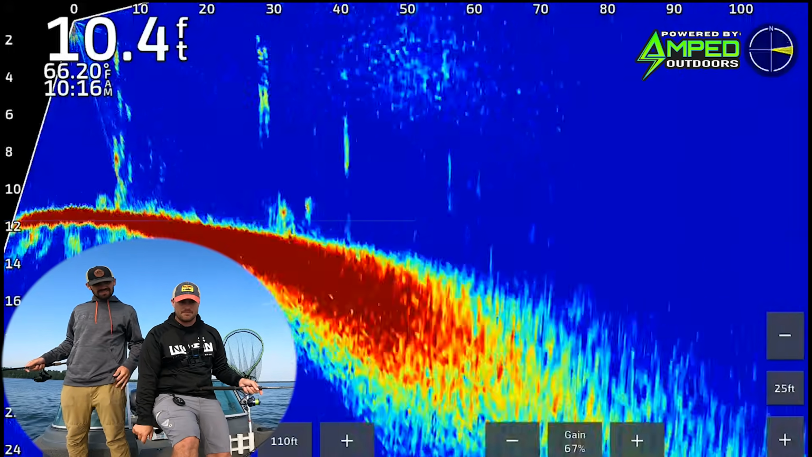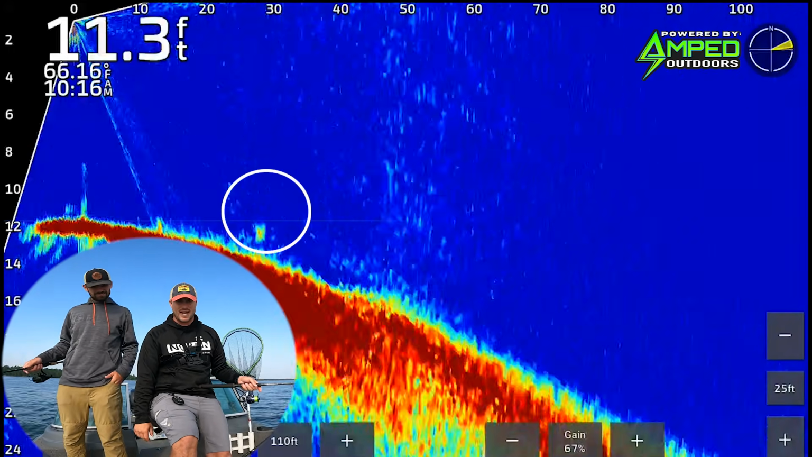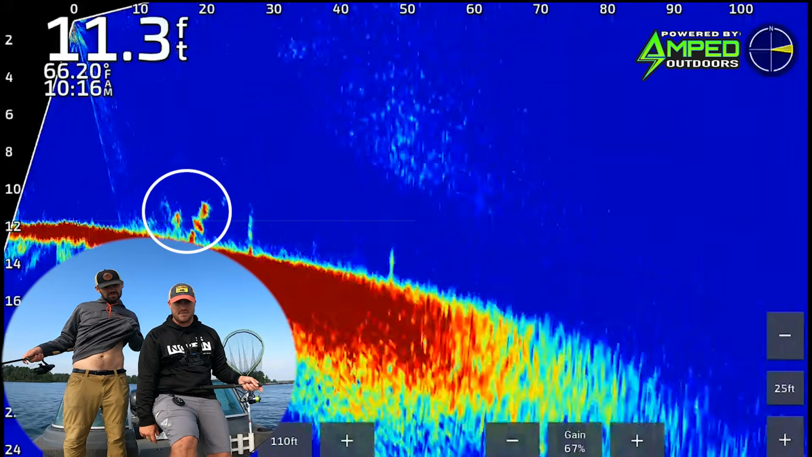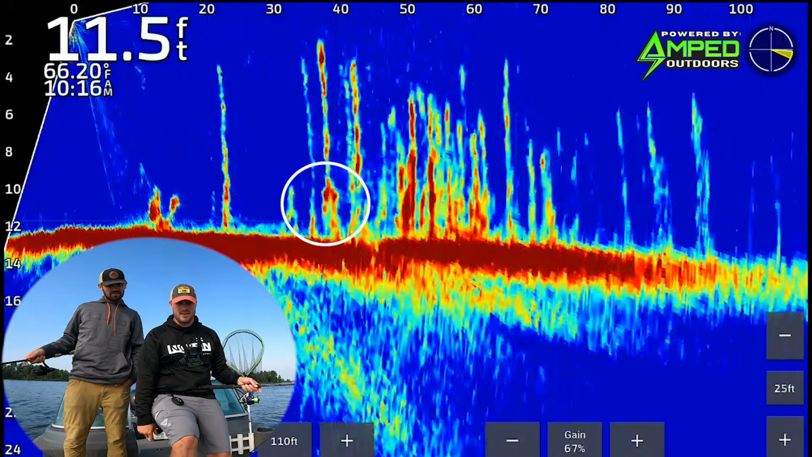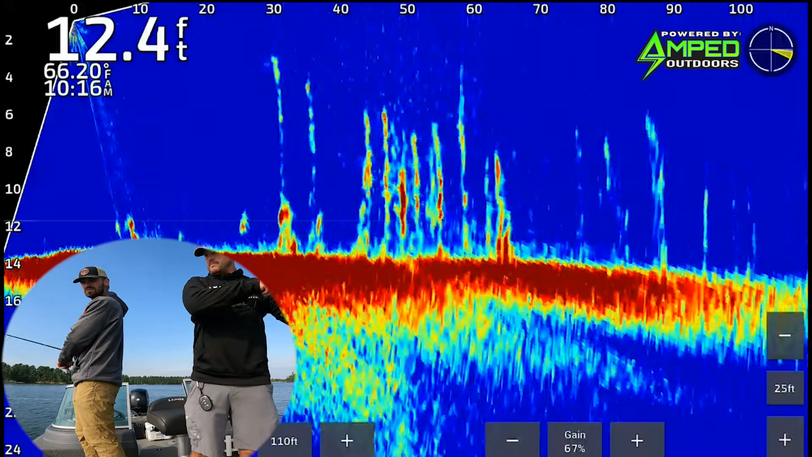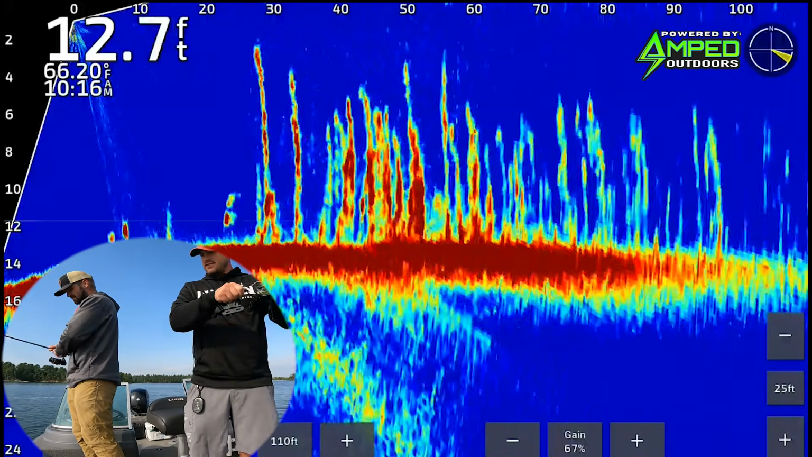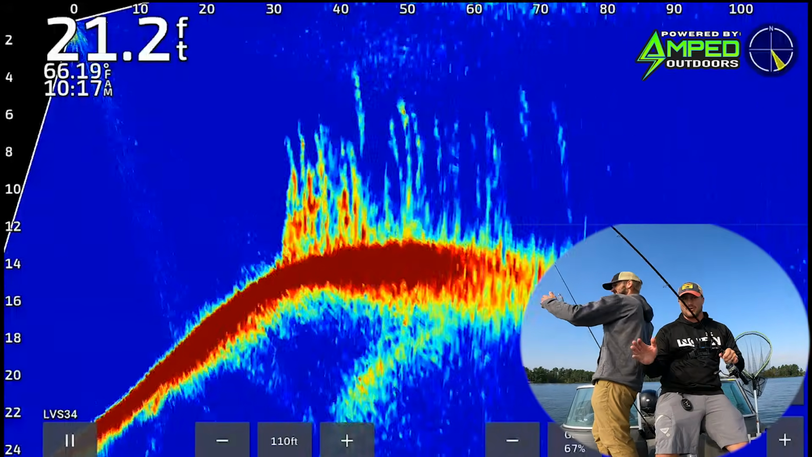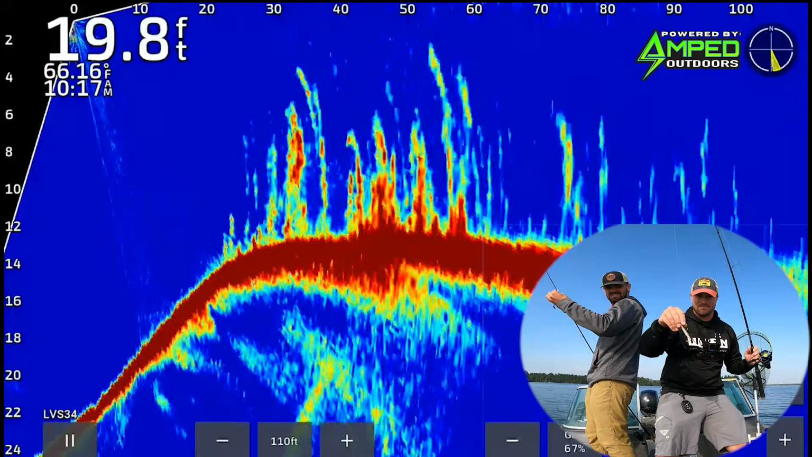I got too much on top of that one. Sometimes you're looking for these patches and they'll be off the edge, but there you can actually see some fish. There's a few right there. They're just kind of mixed in with these weeds. Yep. There we go. Oh, shoot. I was just slow rolling this eye candy minnow here.